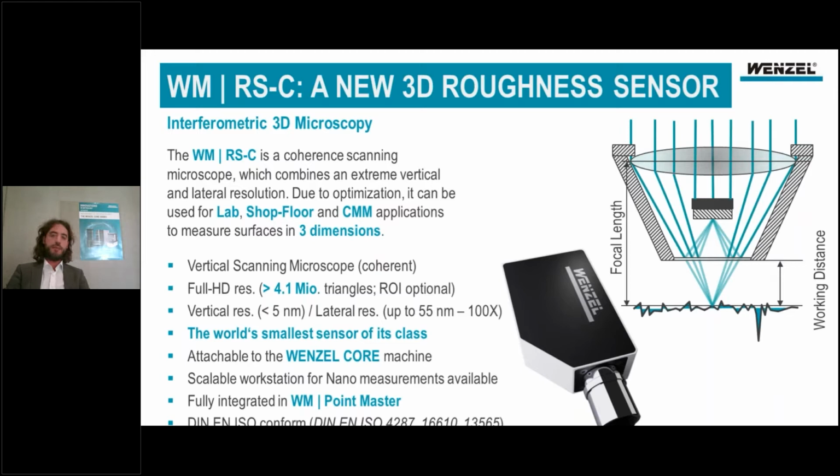Our lenses are Mirau lenses, meaning you have a beam splitter and an optical mirror integrated in your optics. So this is a very compact design. This means even that your sensor gets really, really tiny. You can change your objective, your lens, very easily. You just take an RMS thread and you attach your lens within seconds. The sensor itself is one of the smallest sensors on the market, probably the smallest sensor of its class.